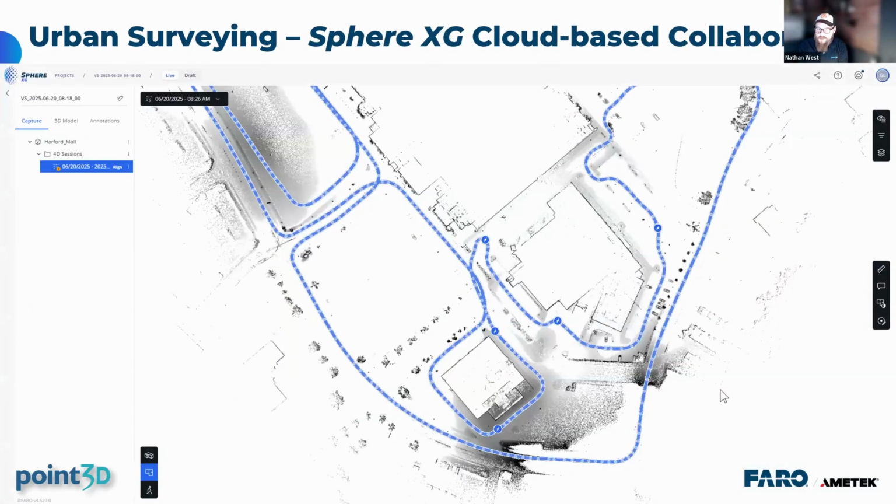The last step in processing is to publish to FARO's collaborative platform for reality capture data sharing, SphereXG. Here we are looking at a plan overview that shows the scan and image position captured along the trajectory. You can see the flash scans. Various 2D or 3D modes are available for easy project exploration, as well as integration with 3D CAD models.